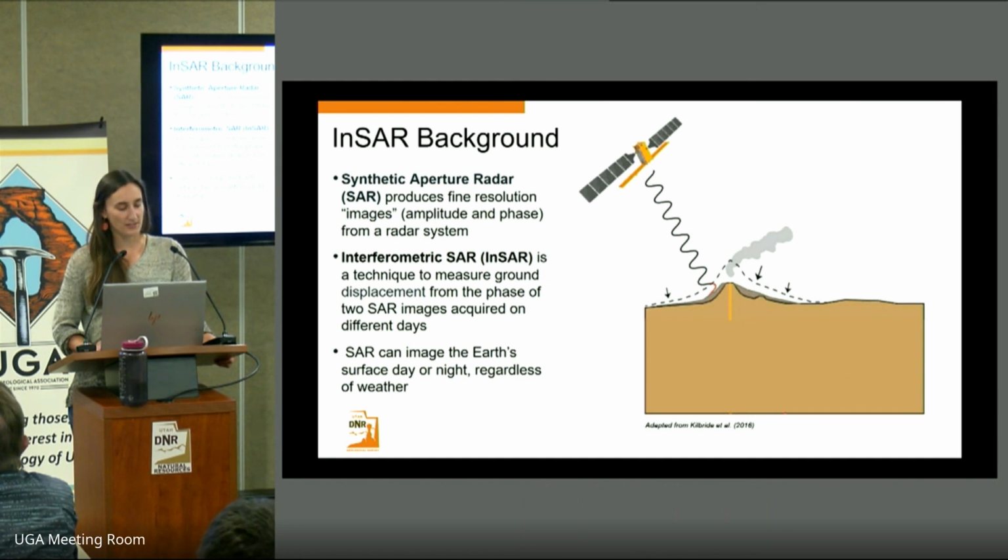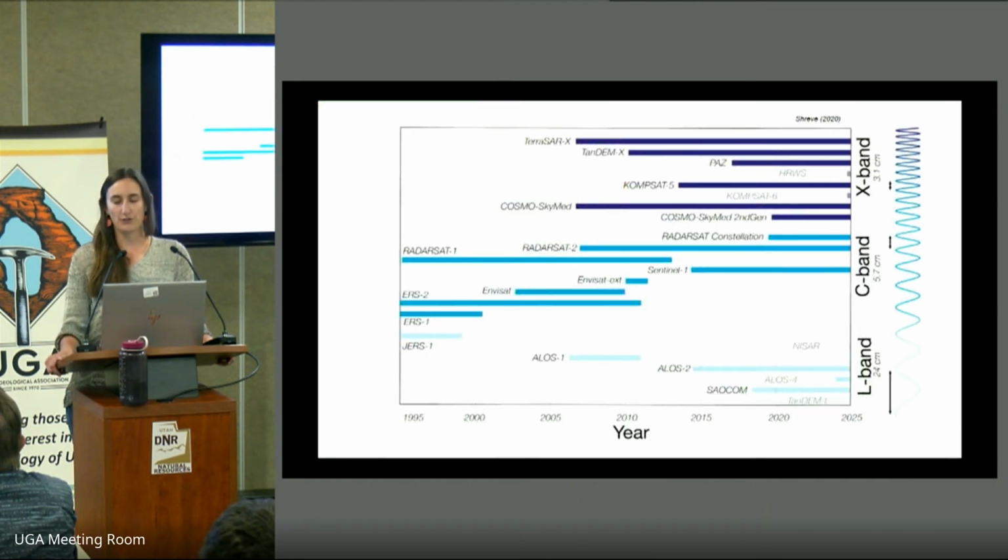We can use this technique day or night, and regardless of weather, due to radar being an active remote sensing method, which allows us to be able to respond to events that may have occurred as rapidly as we can, depending on when images are acquired, without having to worry about issues like cloud coverage that may occur with optical imagery or other passive remote sensing methods. So due to the utility of this technique in earth and environmental sciences, the number of SAR satellites that are currently in orbit have increased dramatically over the past 30 years.